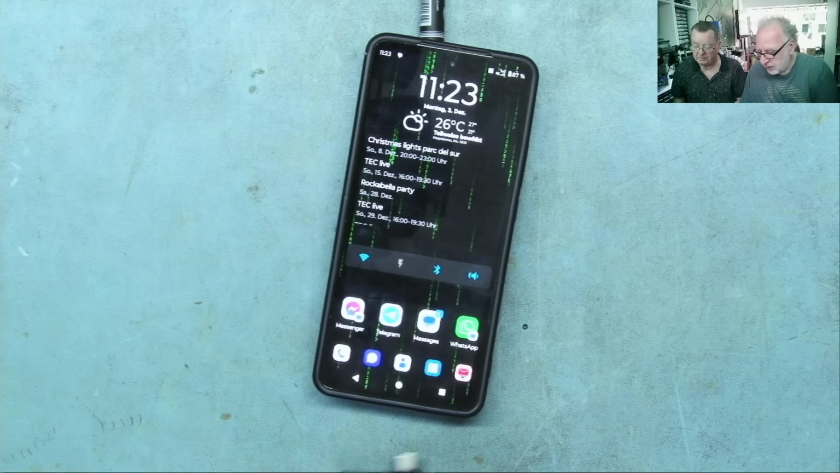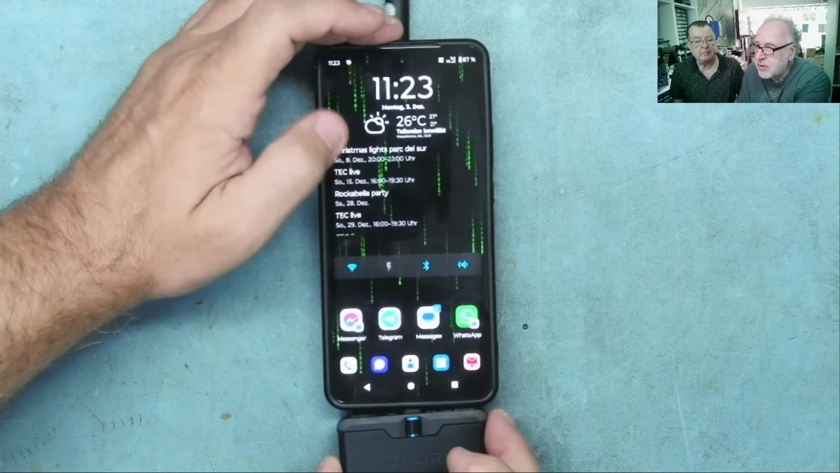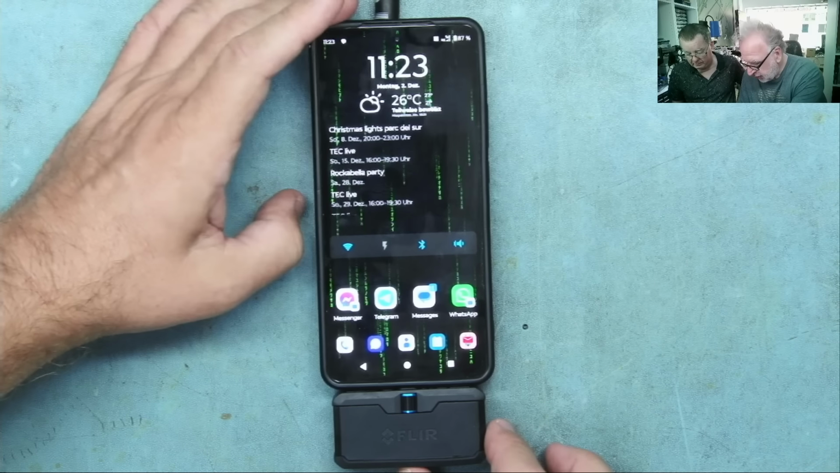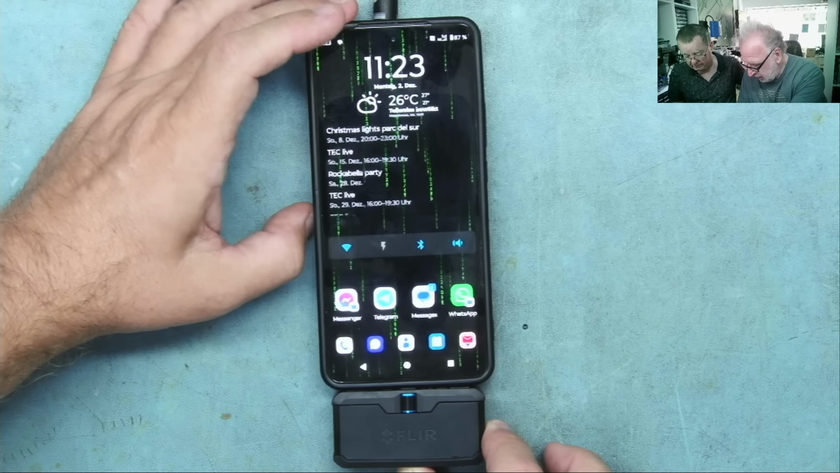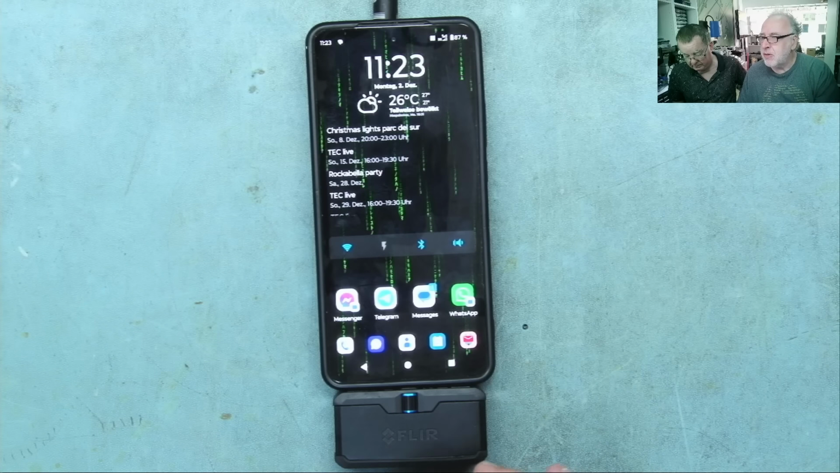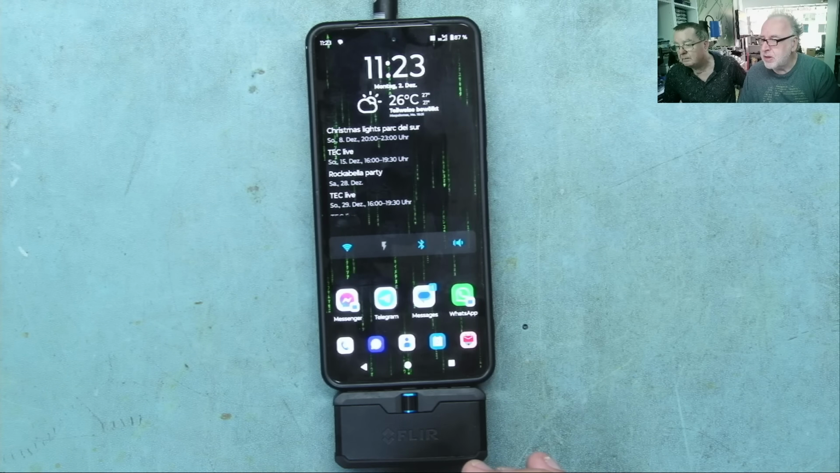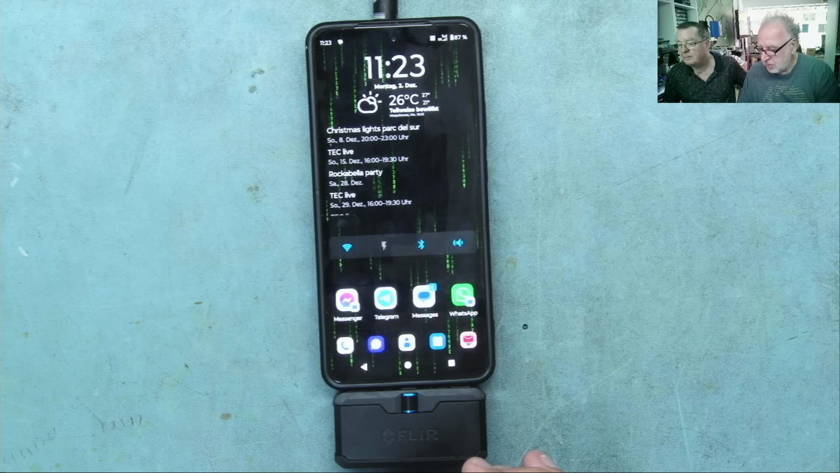Let's hit the FLIR. Yeah, so this is an Android phone, so I'll simply connect it over here and nothing happens because I need to press the start button. Okay. Yeah, imagine me sitting there waiting for the thing to start up for a long time. And now it should be doing its thing sometime, maybe now.